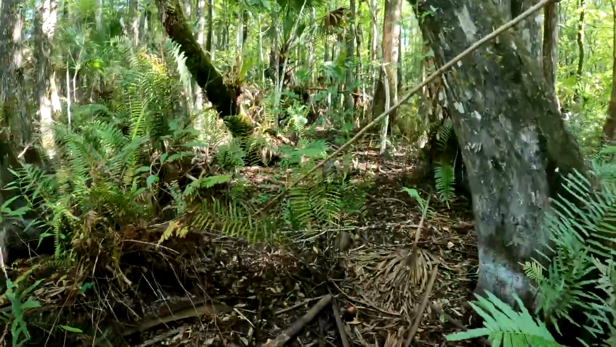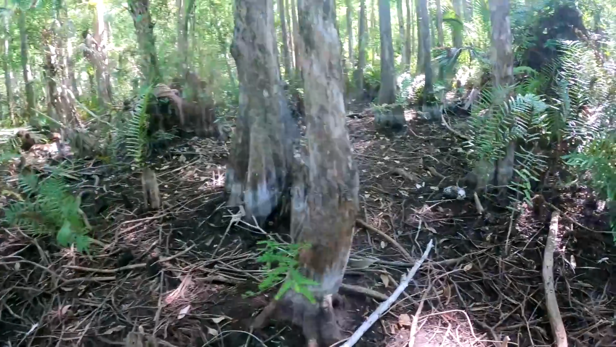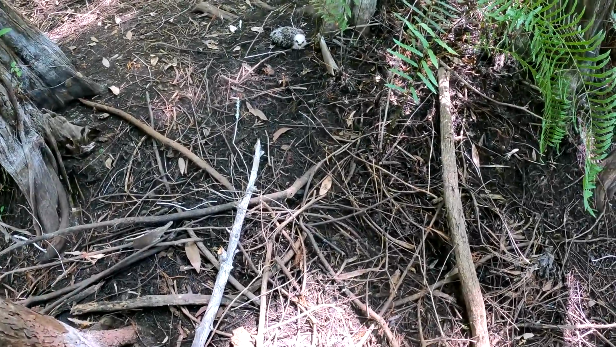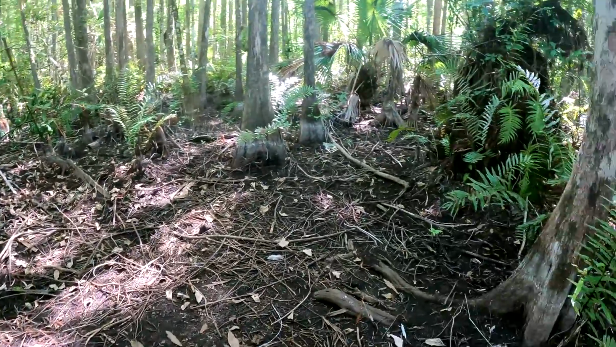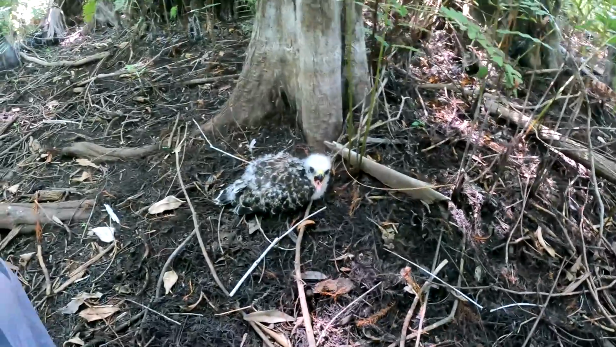Oh! Walking in here, check this camera, and something I've never seen. Teeny baby, like a red-shouldered hawk right here. Man. Hey, buddy. How you doing?